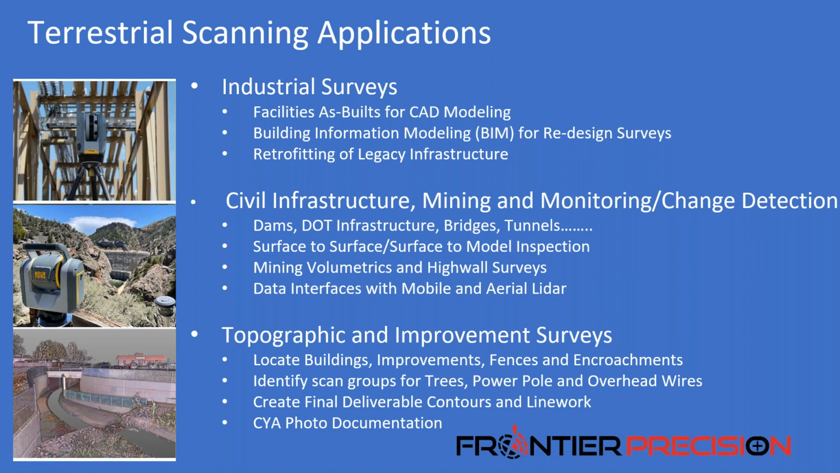Terrestrial scanning has been around for over 20 years. But the problem back in those days with any kind of point cloud data is you could collect it in the field, but you download it to your computer and it would lock up. And that is not the case anymore. And so we have a wide variety of applications. On the industrial side, Matt will cover that for us. On the build side, internal renderings for 3D scanning. Change detection is a huge one coming up in the marketplace.